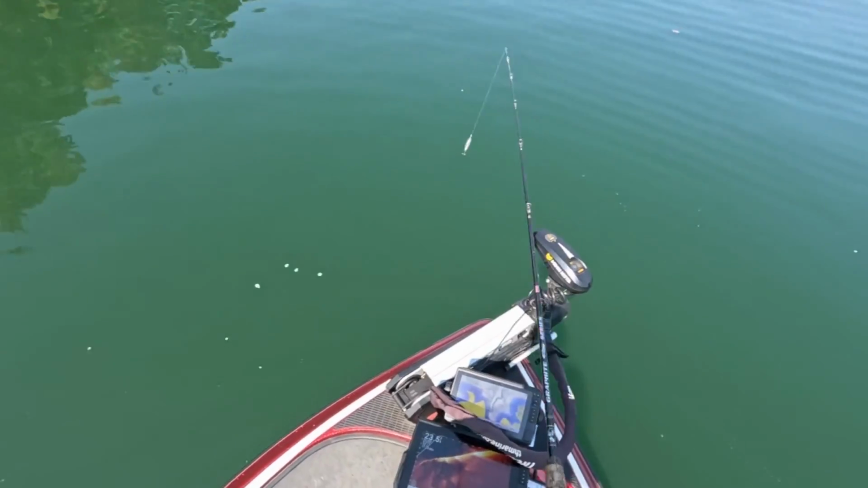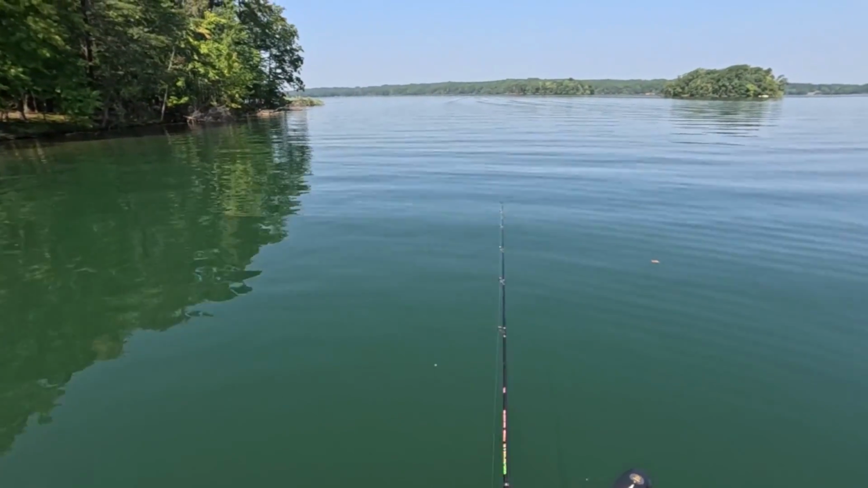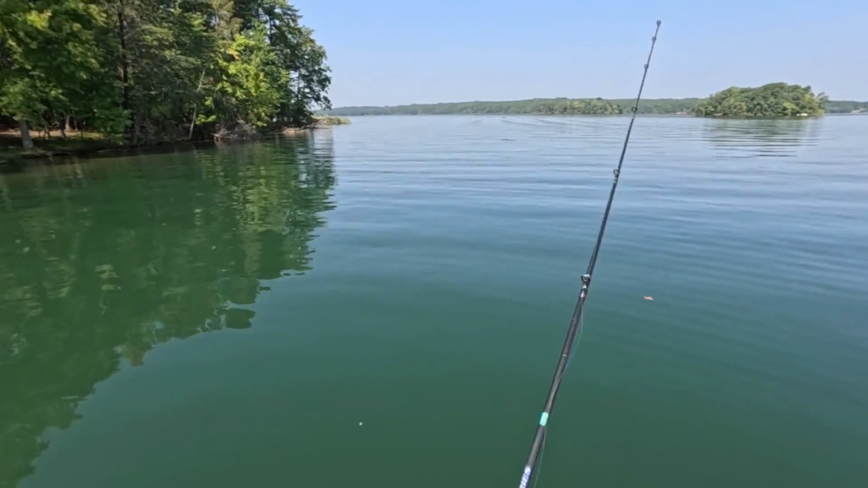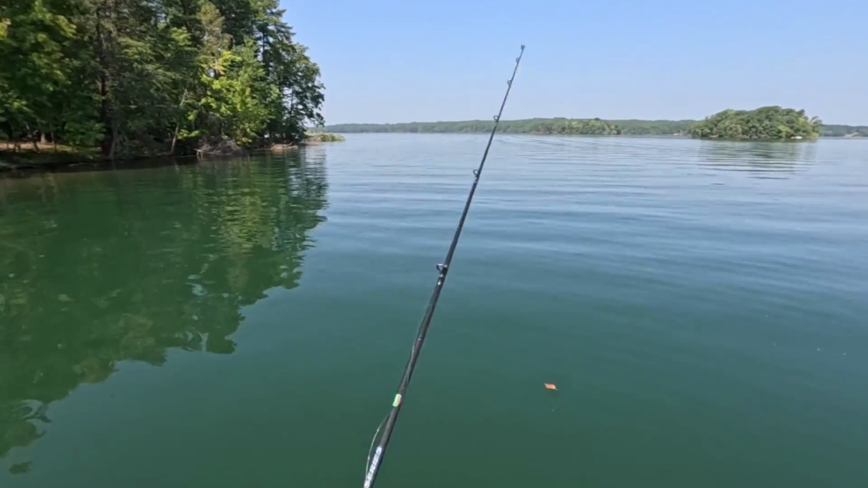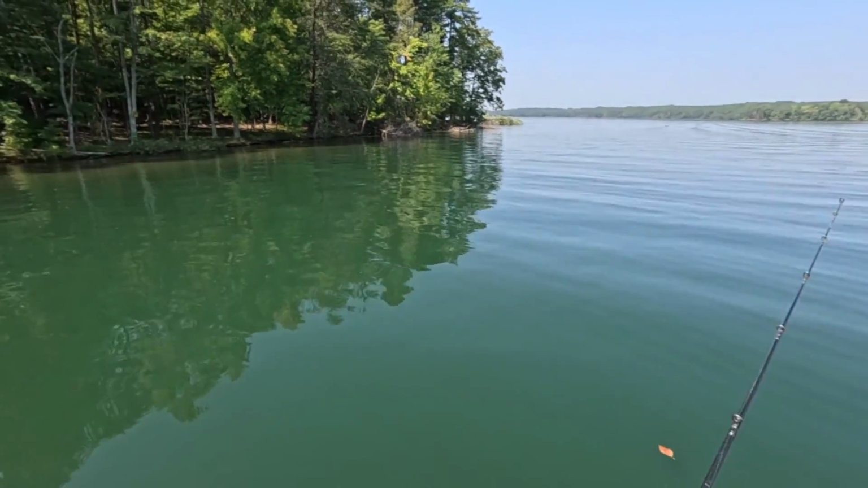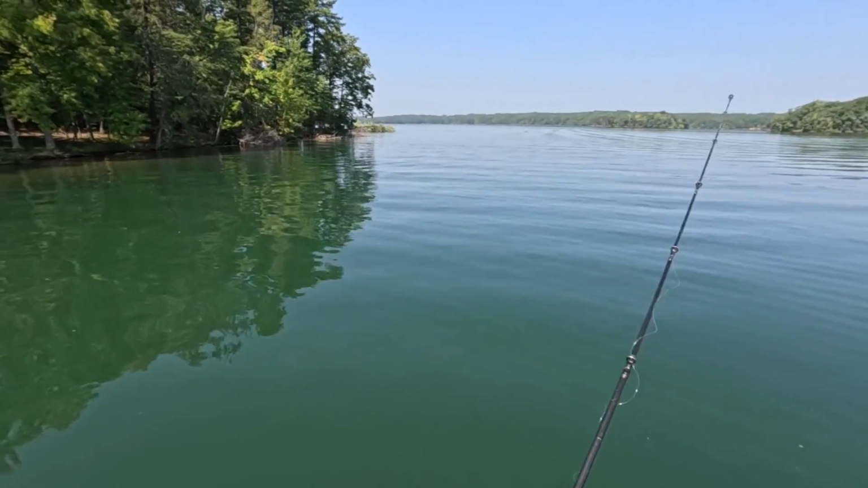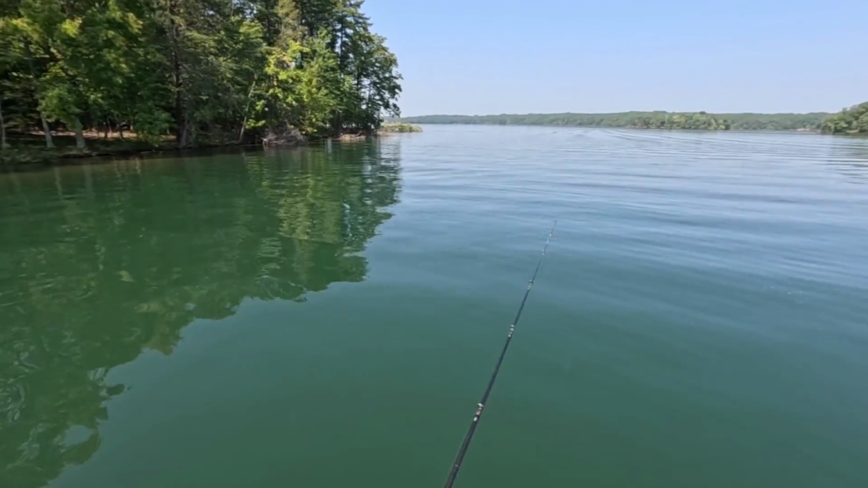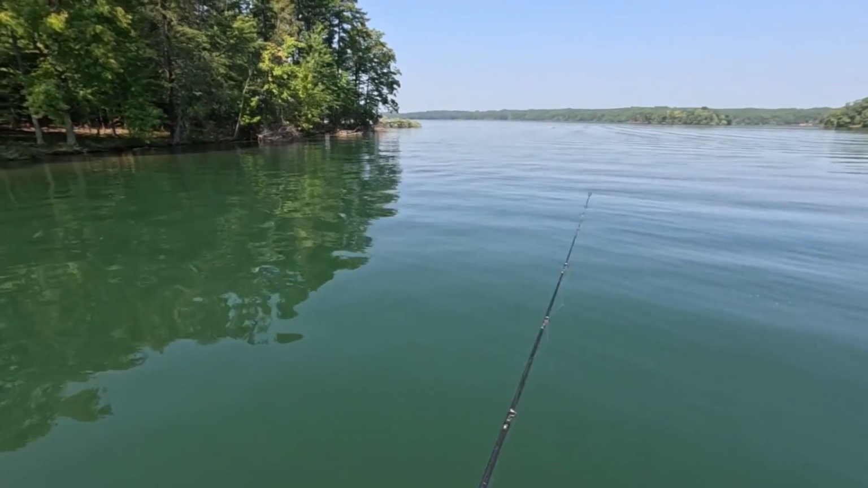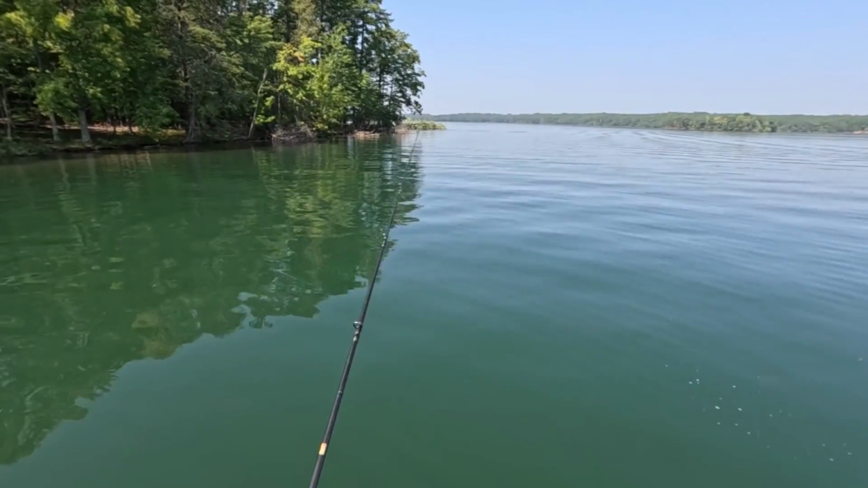We're already over 23 feet of water. I saw a lot of bait with bass around it at the bottom, probably around 30 to 40 feet, which is a pretty good area for them to be around. You know, we're just starting to get into the fall feed up. Water's still pretty toasty, so they probably still got to hang kind of deep